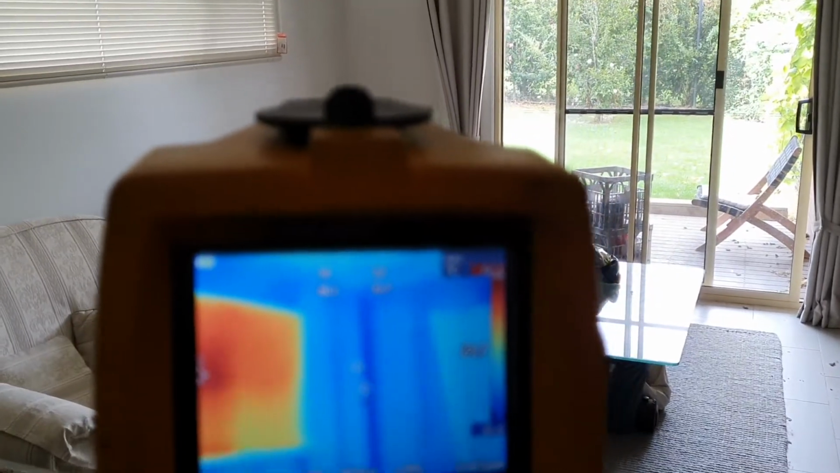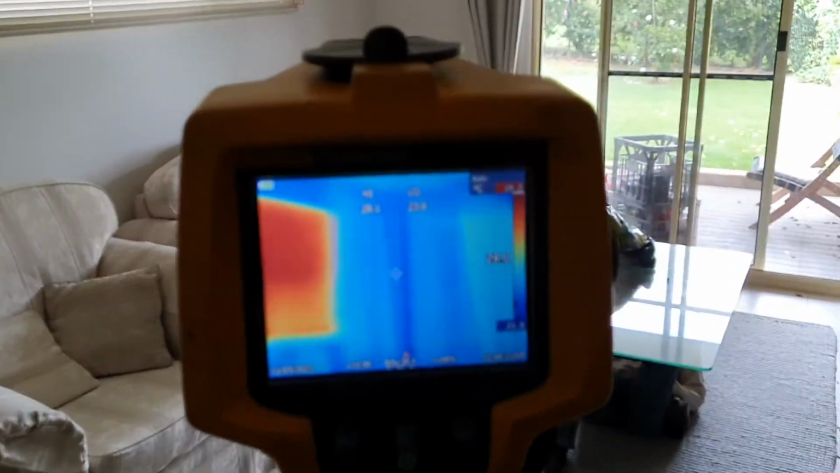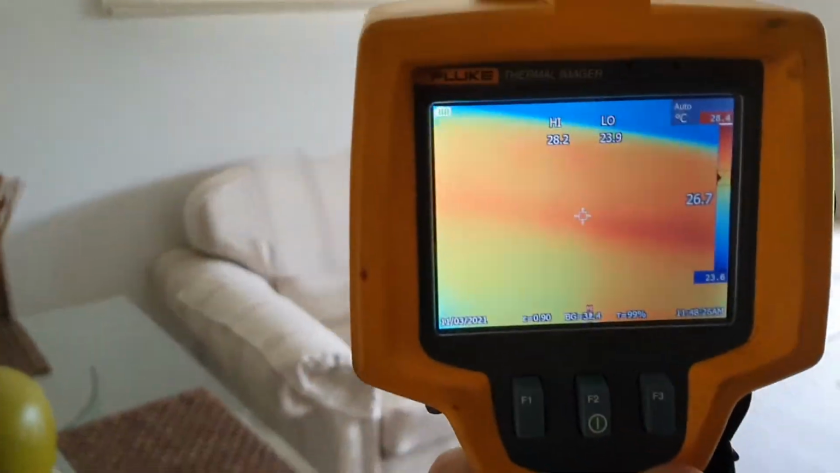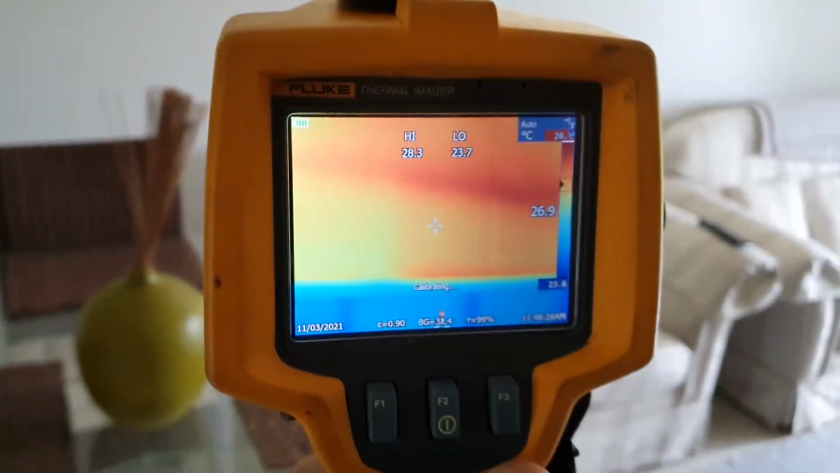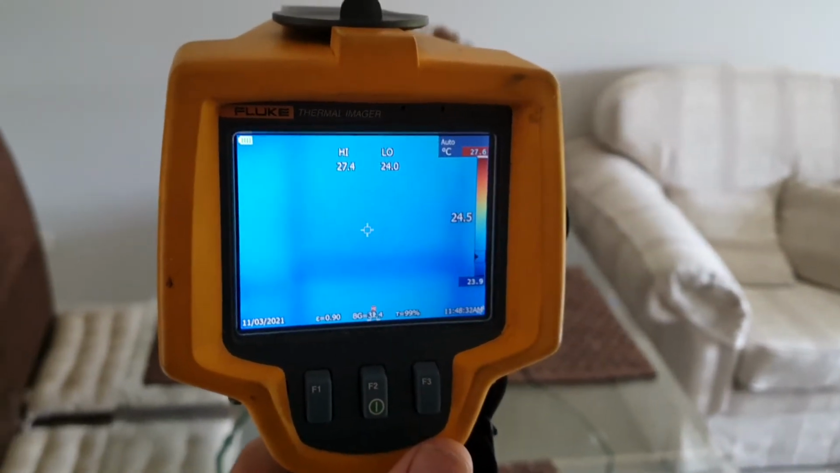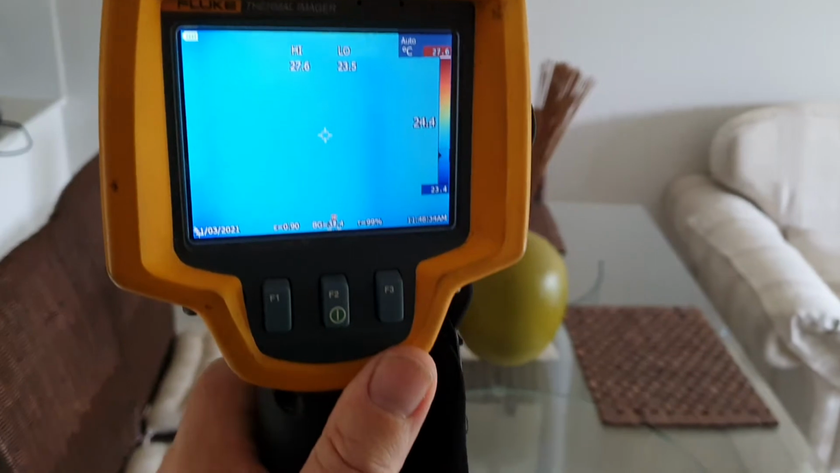I'm conducting a thermal imaging inspection of this house. It's picking up mainly sunlight, although it can pick up the framework, what's behind the walls.